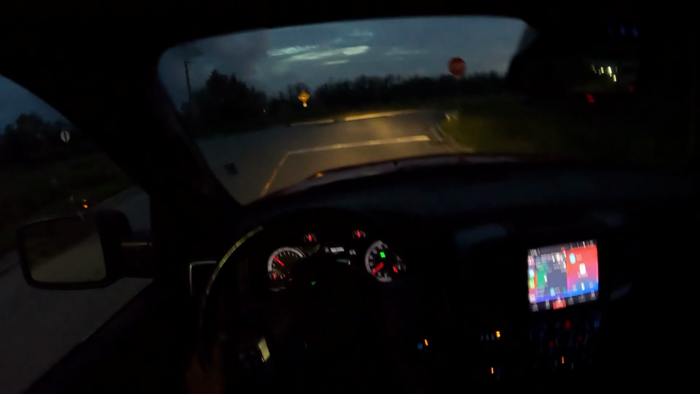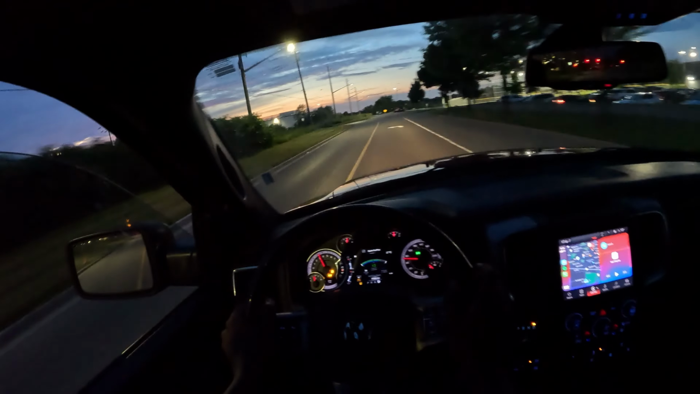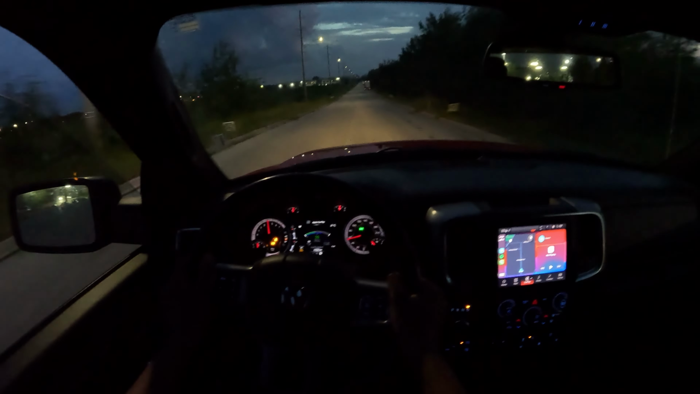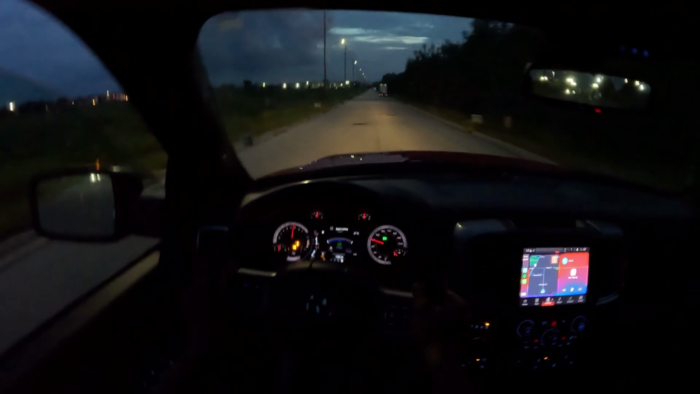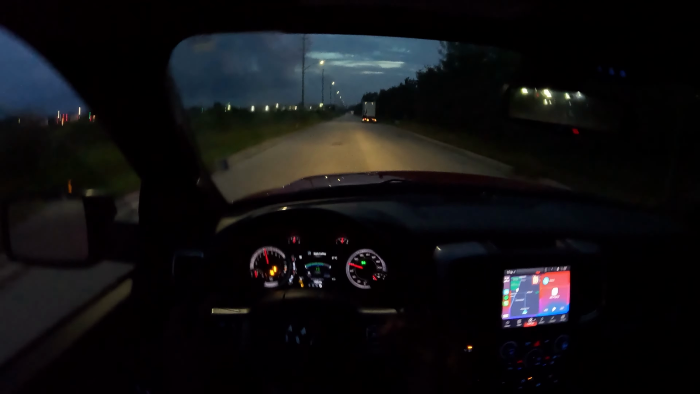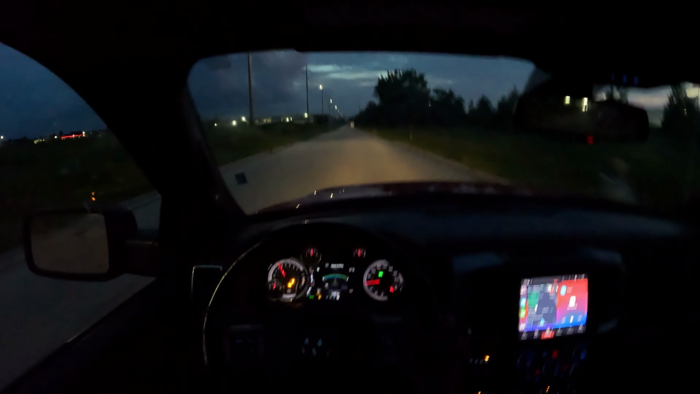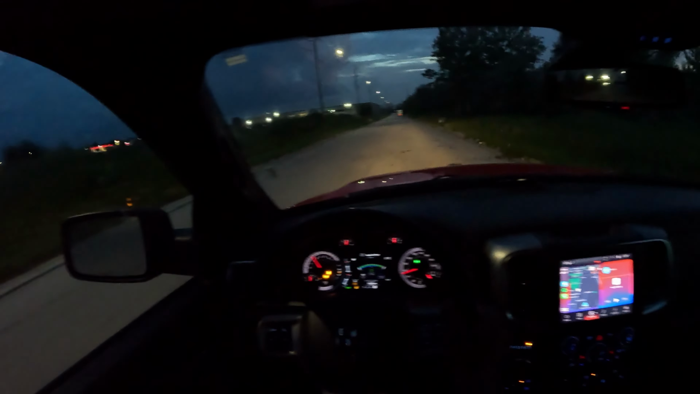The brakes are on point in this gigantic behemoth. Like, with the power and everything with this truck, it's addictive, to say the least. It's addictive. Once you get used to it, you're never gonna go back to any type or form of ordinary vehicle.